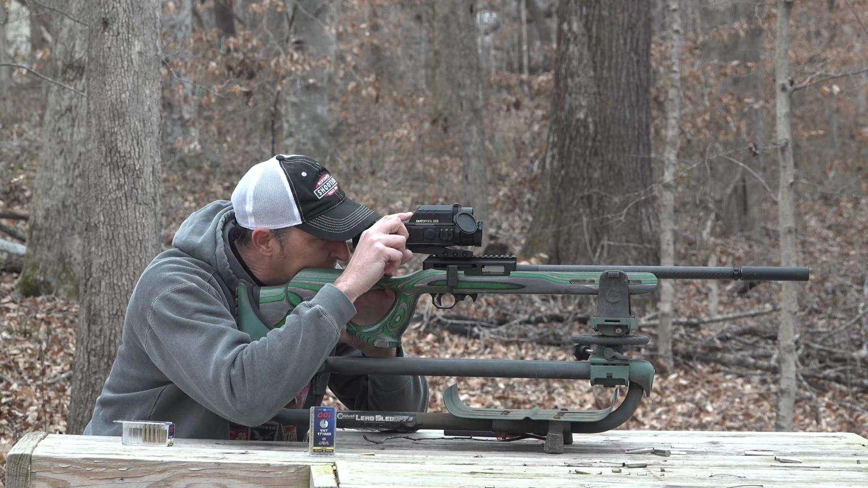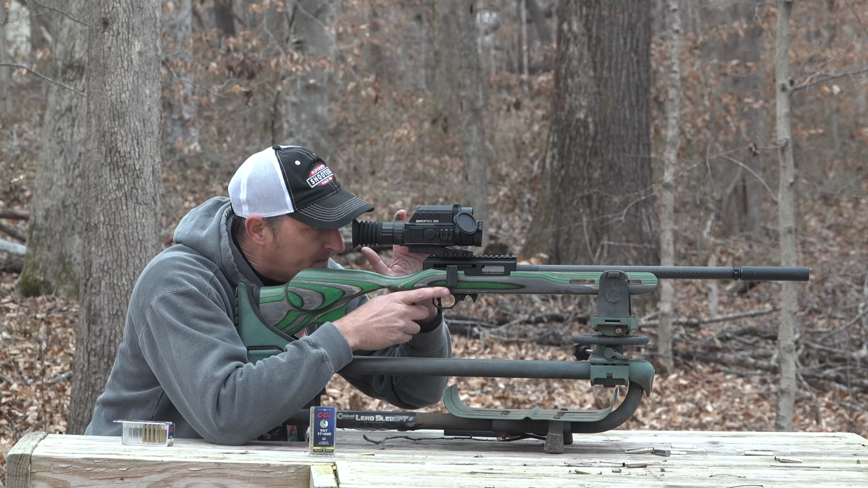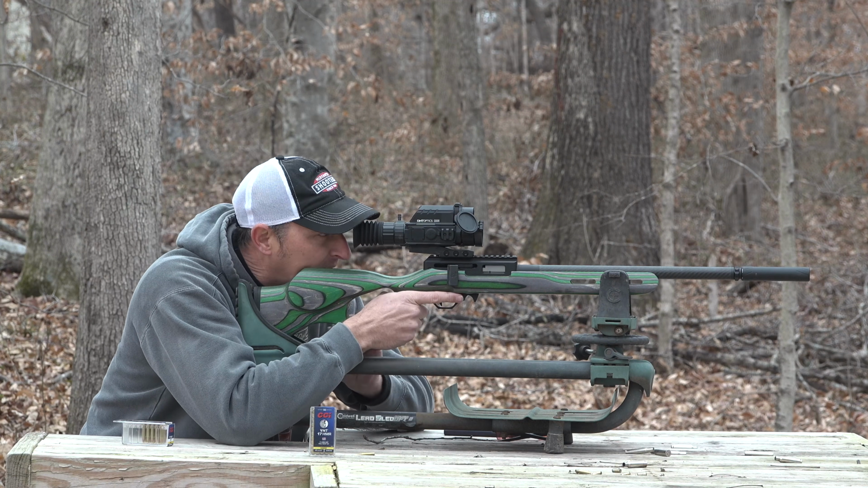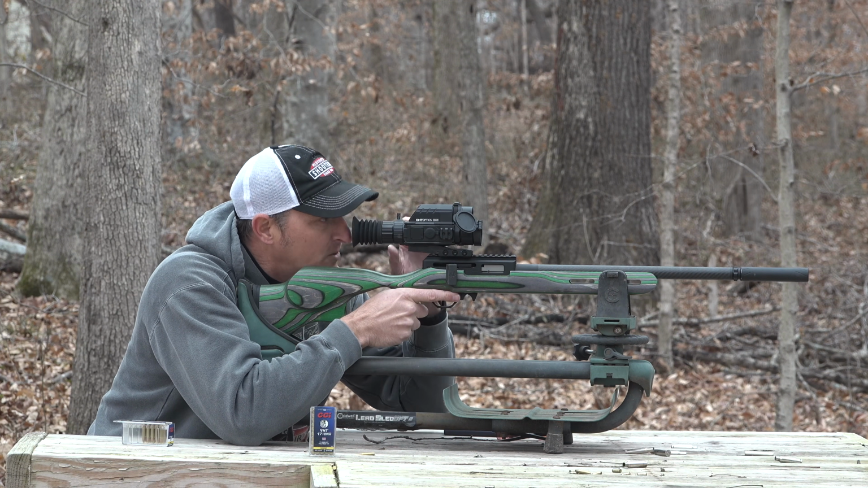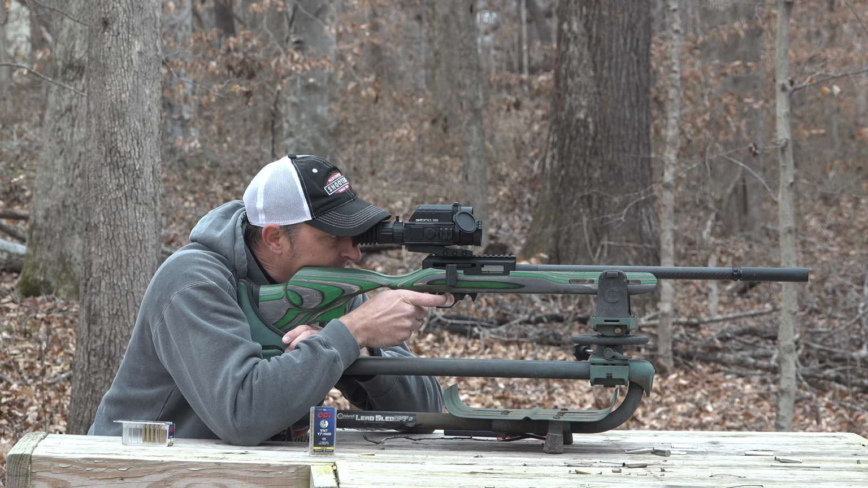So let's switch it over here. Now I'm going to take the picture-in-picture off. Just simply hold down that button, and I'm going to swap to thermal here. I can't remember if I put one in or not, but I think I did. This is your thermal, and you can actually zoom in on your thermal. That is a 4-inch plate at 100 yards. Hit it.